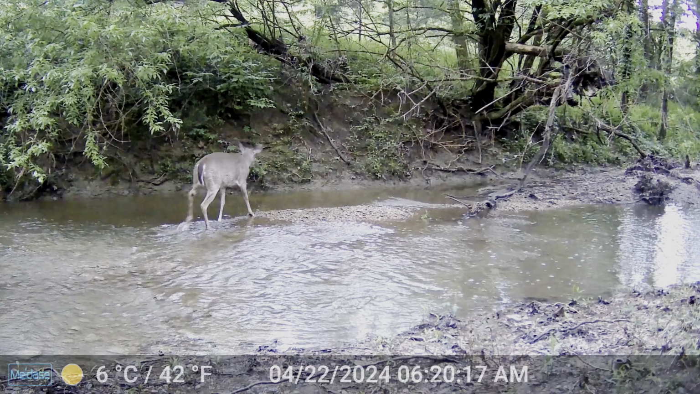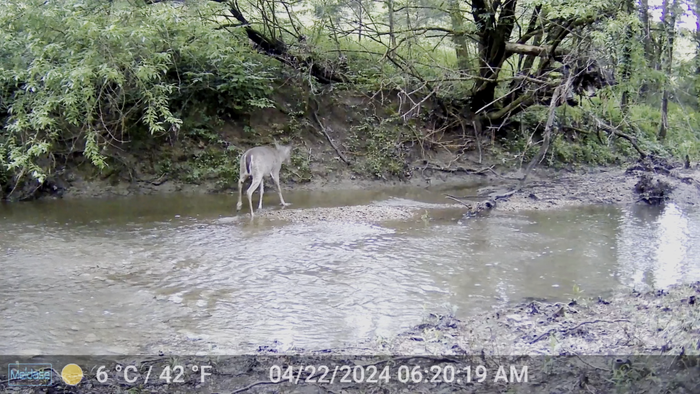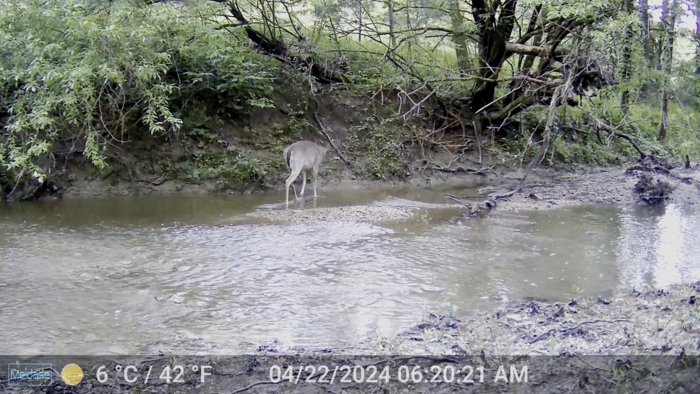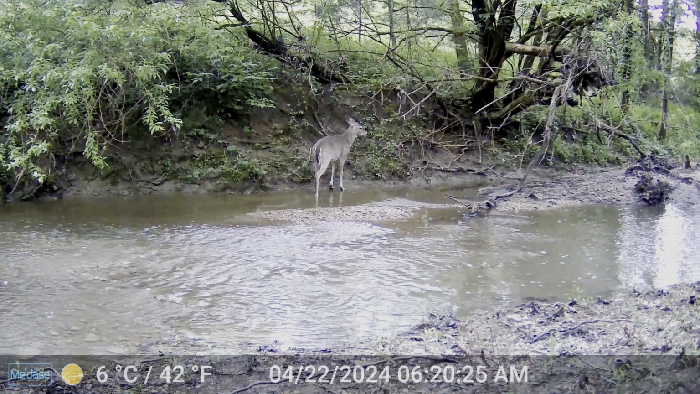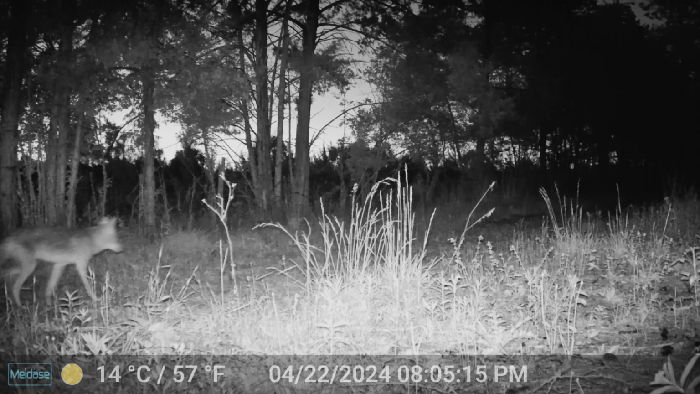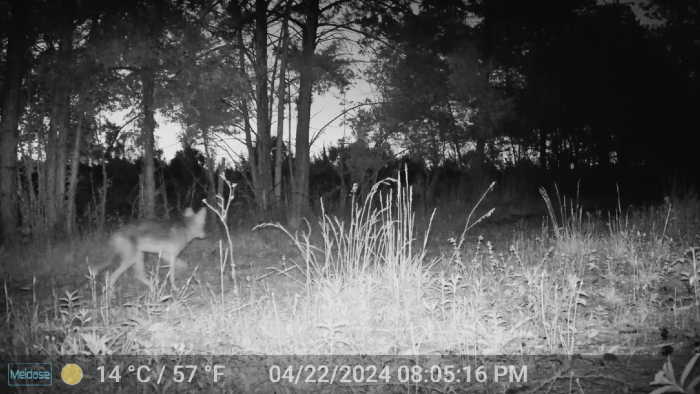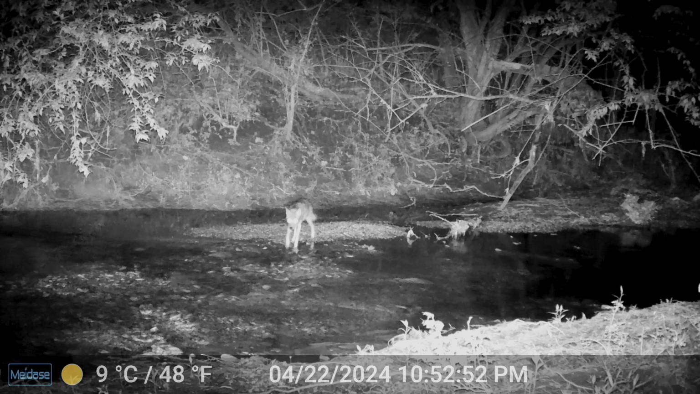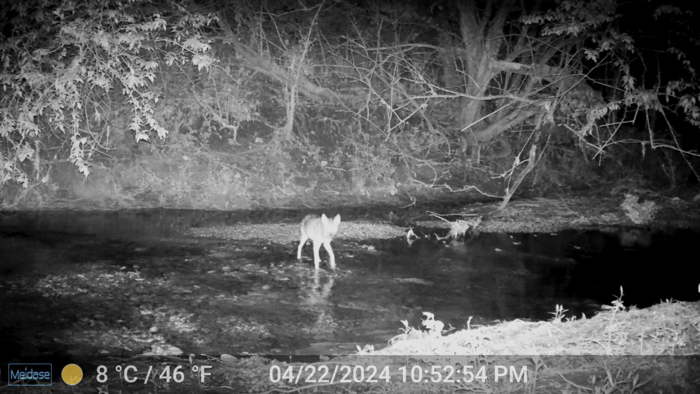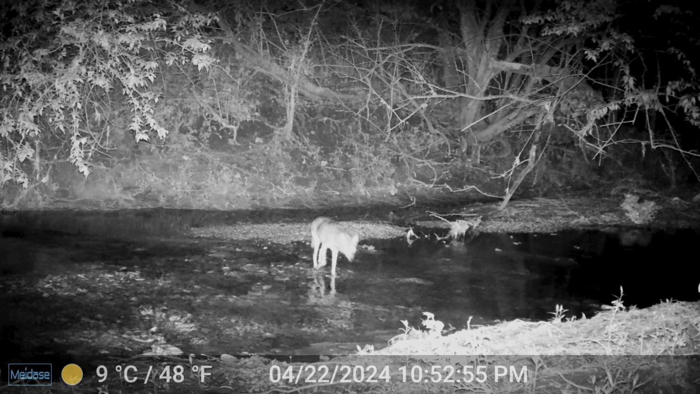And here's another good sized buck here that has shed its horns. And I had some more clips of it, but they did not make it in my transfer for some reason. So we're back over at that main road. And another coyote is going up and down it, looking for a snack. Here's the creek crossing. Another coyote coming across.